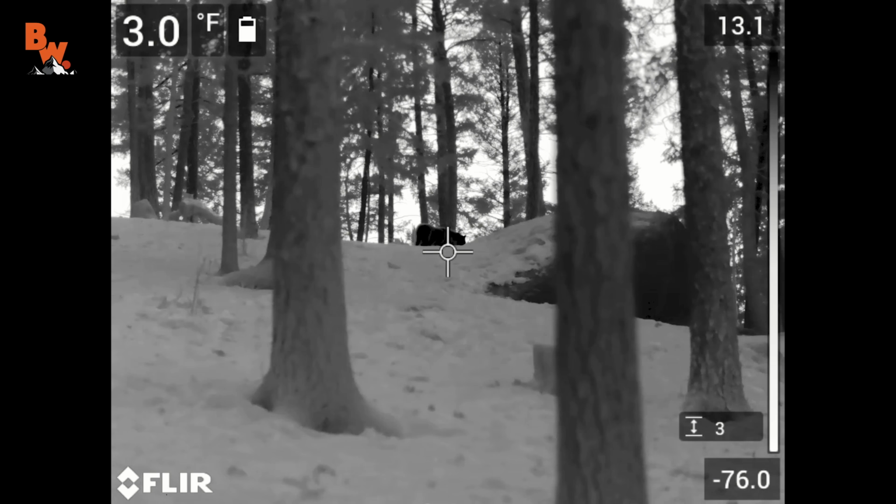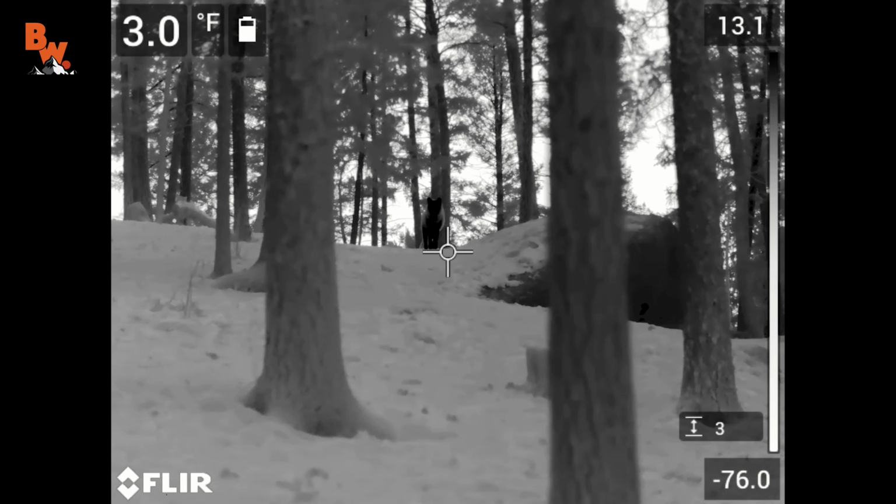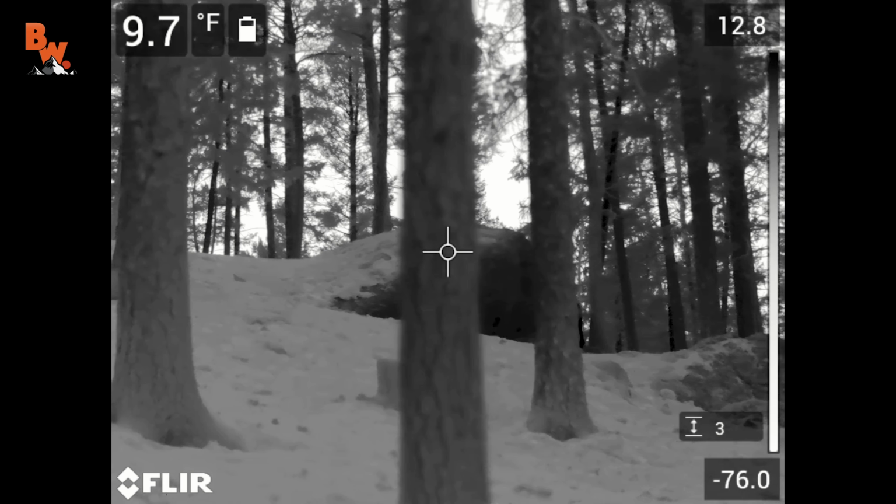Right now we're on the black hot setting, which is really interesting. It looks black and white, but it's really showing up the wolves well. That wolf is looking straight at us. That's cool. You can see it's curious. It's getting a little bit closer. Coming down towards us.